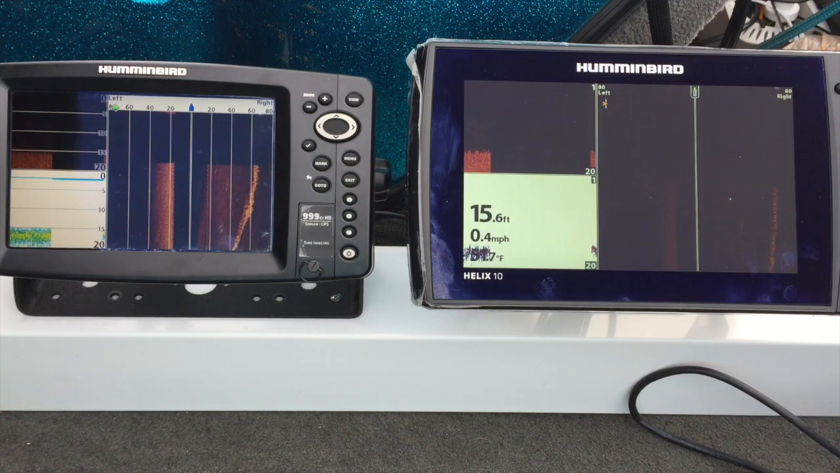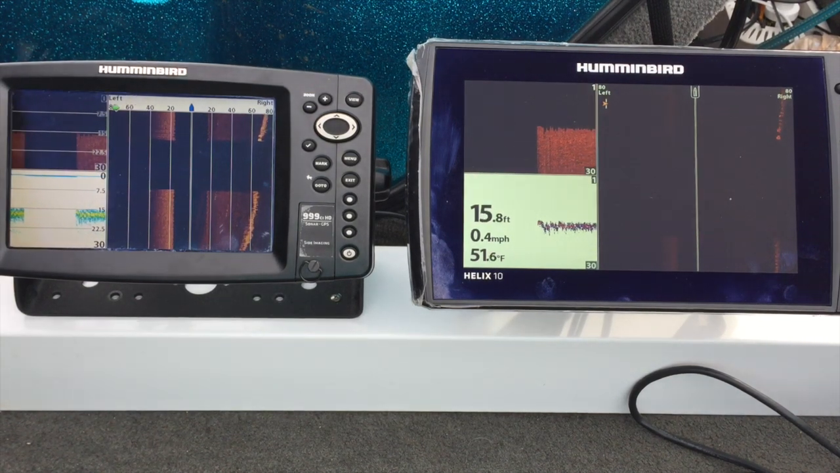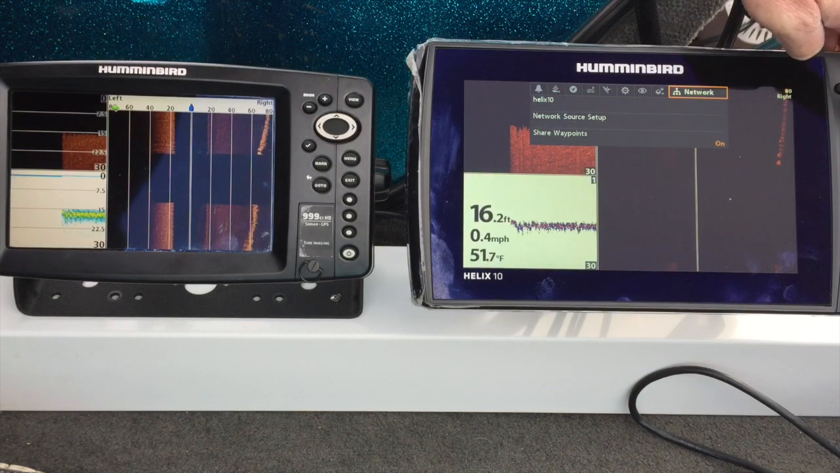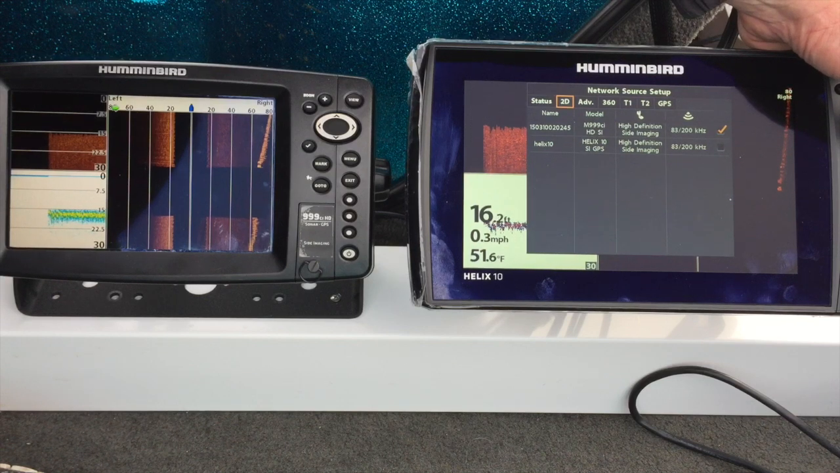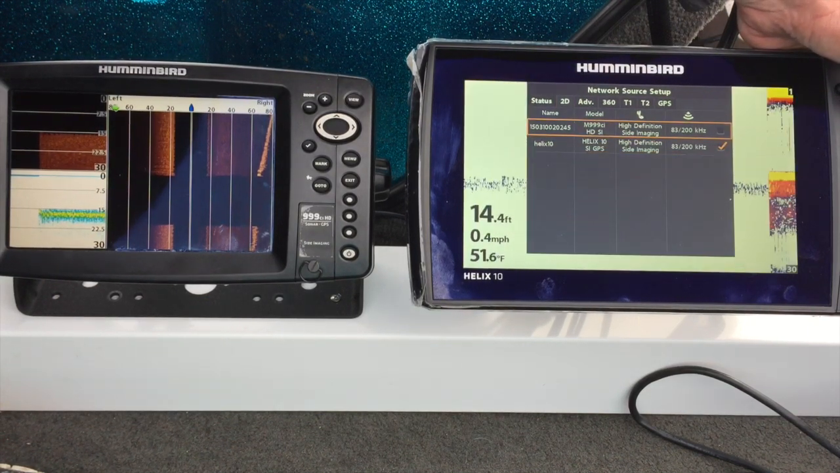Okay, let's drop it back in the water. Sonar pictures come back. All right, everything's back. I think that's enough, you can see it. Okay, now let's go back and set this one back to the 10. 2D, we're going to go back and set that to the 10.